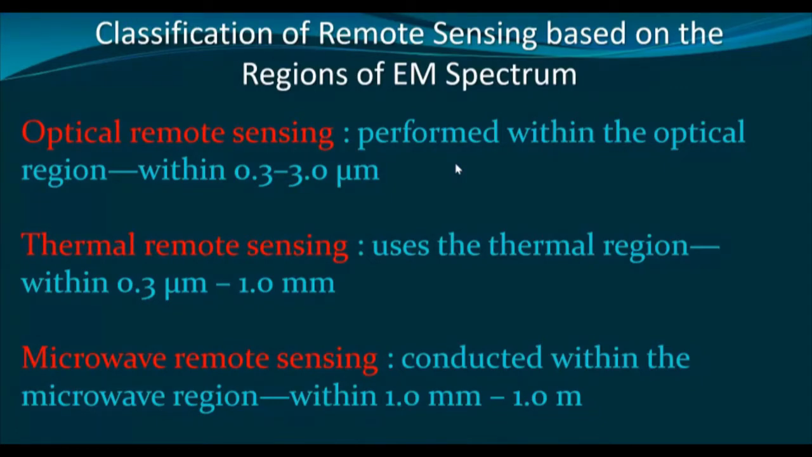Then we have thermal remote sensing, that uses the thermal region within 0.3 micrometer to 1 millimeter wavelength. And then we have microwave remote sensing that uses the wavelength range from 1 millimeter to 1 meter of the electromagnetic spectrum. As we can understand, microwave remote sensing uses longer wavelengths.